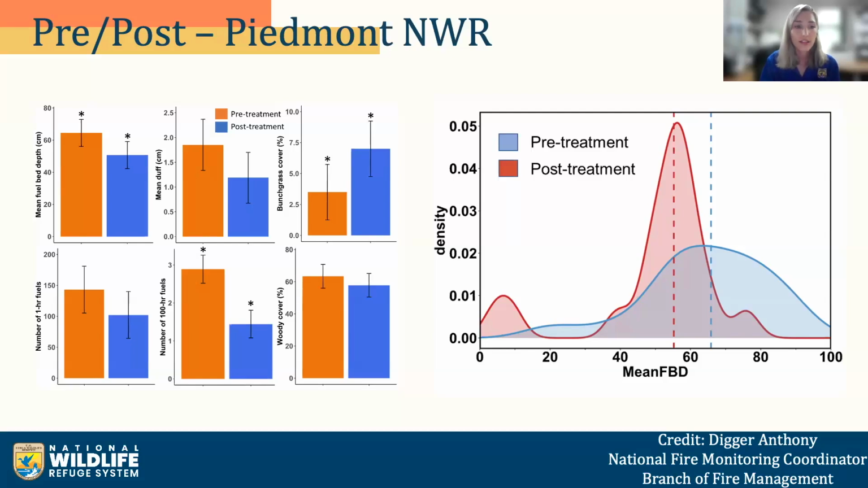For the model on the left, the metrics with a statistically significant change have an asterisk. But just because there wasn't a statistical difference, that doesn't mean there wasn't an important change. Looking at depth, for instance, in the top middle, if the objective was to reduce depth by a centimeter, then that objective was met, even if it wasn't statistically significant.